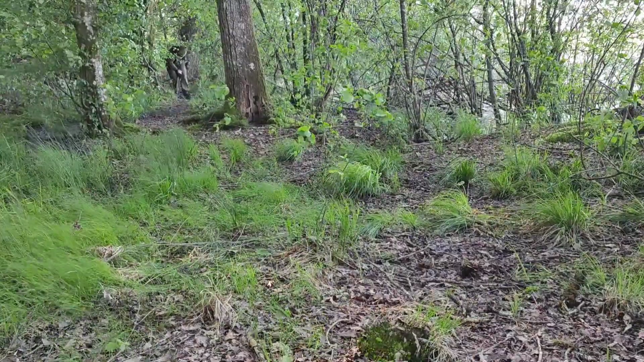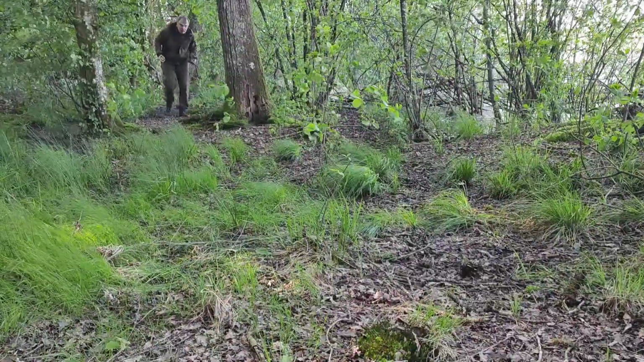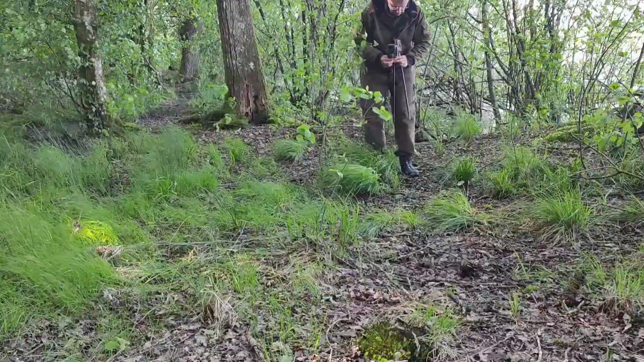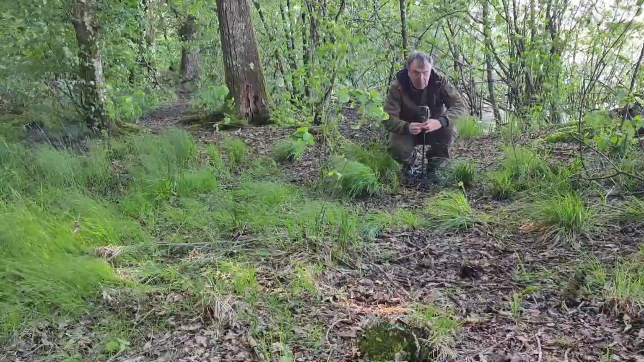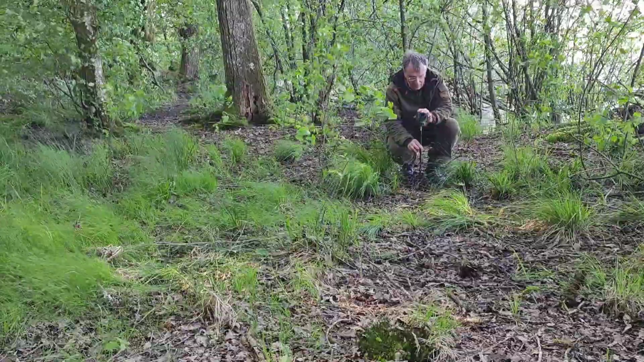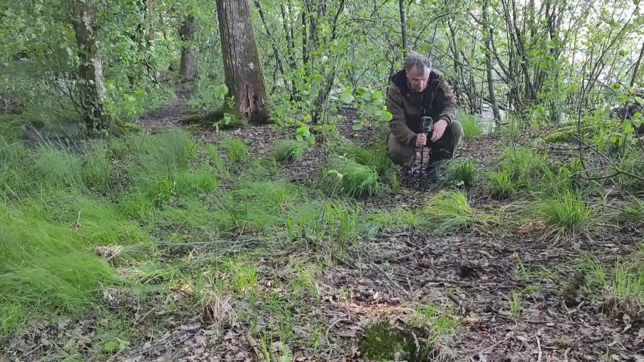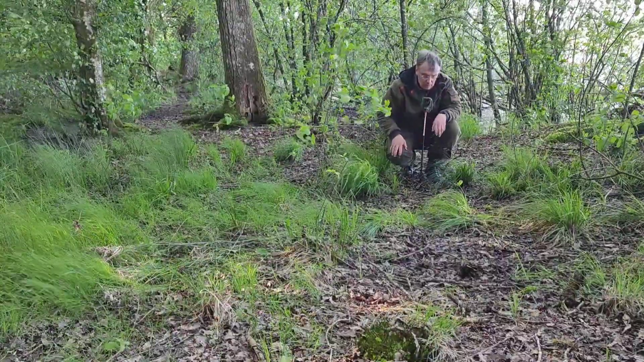I'm putting up the first camera not far away from my bivvy, about 30 meters, and not far away from the water. Here is an ideal place. There are not many bushes or twigs. There's a little open space. That's important, that there are not too many branches or leaves, because as you can see, they move in the wind and they would trigger off the camera as well. So here I'm fixing the camera.